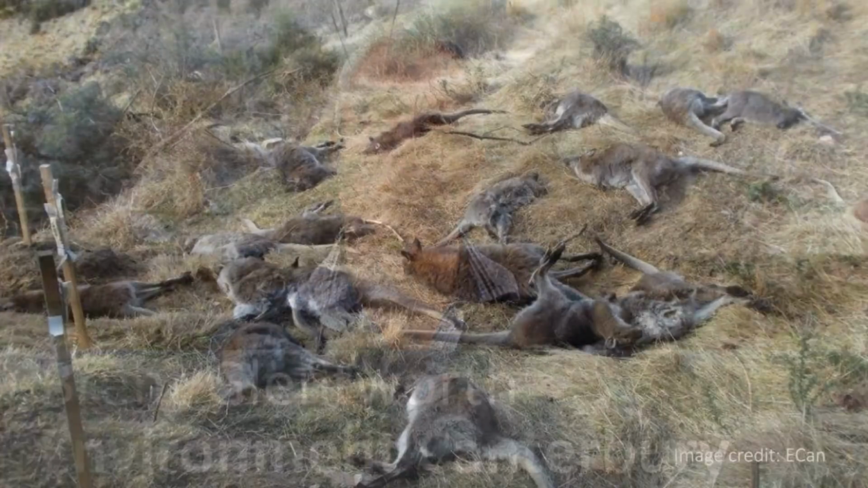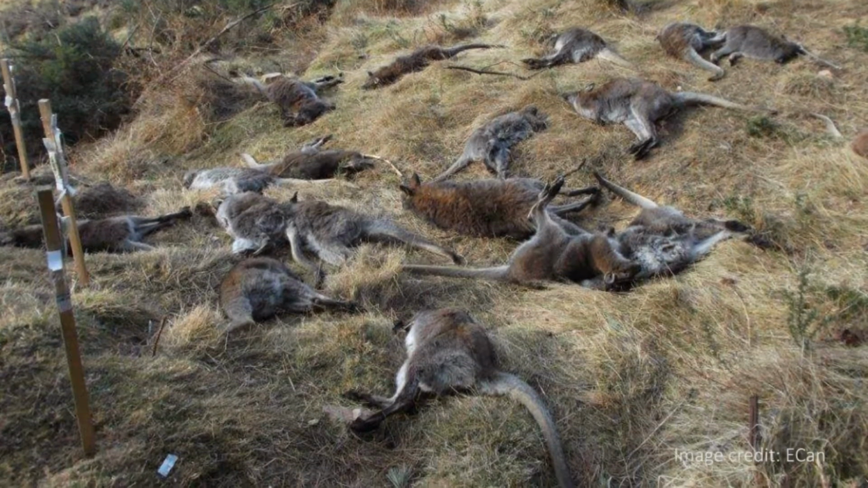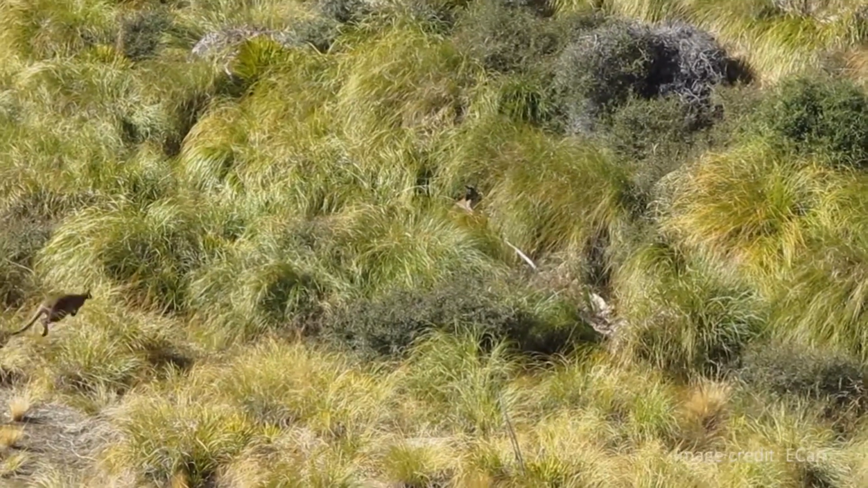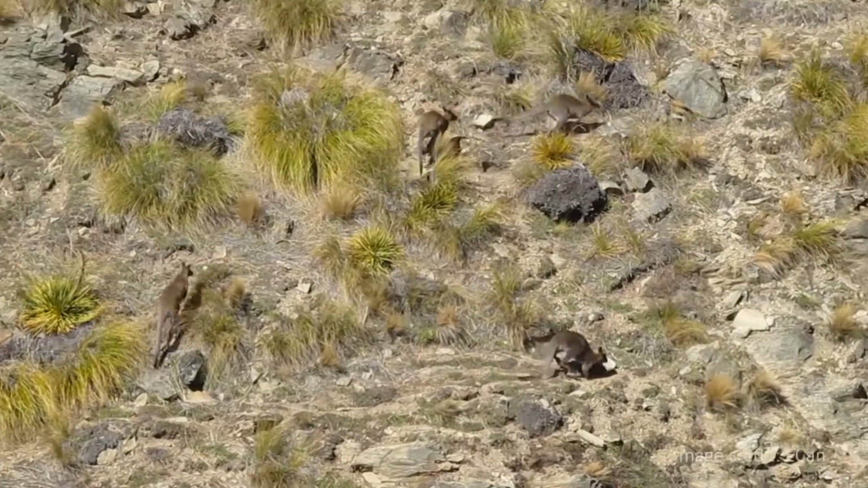We first became aware in 2008 of wallabies on the south bank, and since that time we've shot around 140. We find that shooting, men and dogs, has been primarily the most effective method. We have used helicopters, but generally wallabies at very low numbers, very low densities, are very hard to find in this chest-high tussock and grey scrub. So we put contractors through twice a year targeting wallabies within those areas.